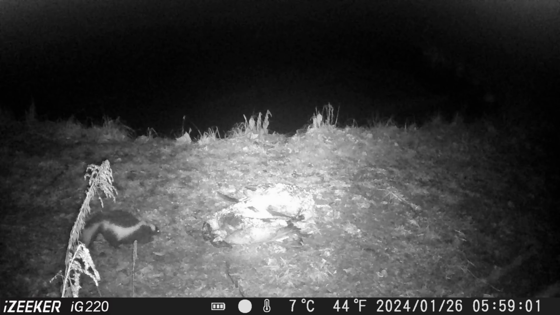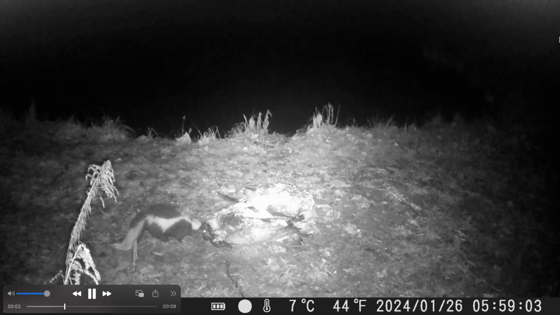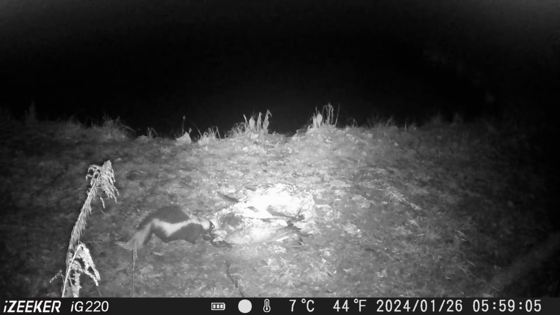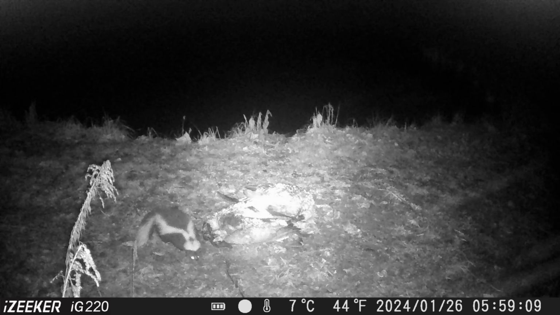But here's a nighttime video of this skunk eating at some of the dead goose carcasses I put out, just to see what type of predators we could get on cam. As you see, this is pretty good footage for nighttime. You can clearly see what's going on. It's even snowing.